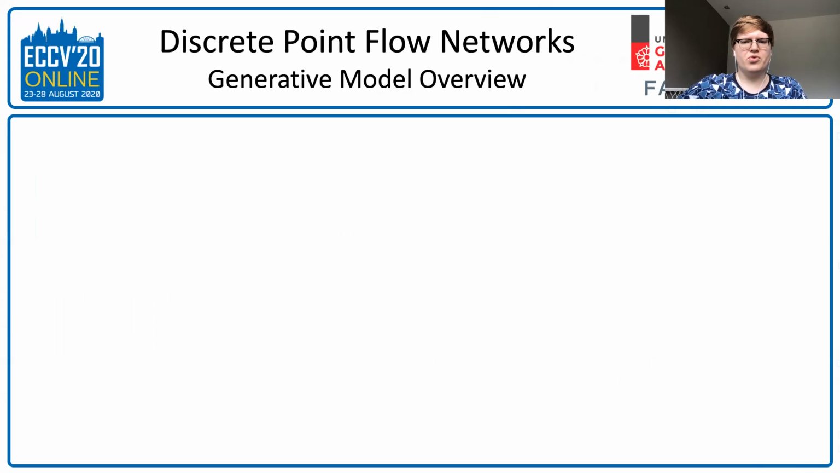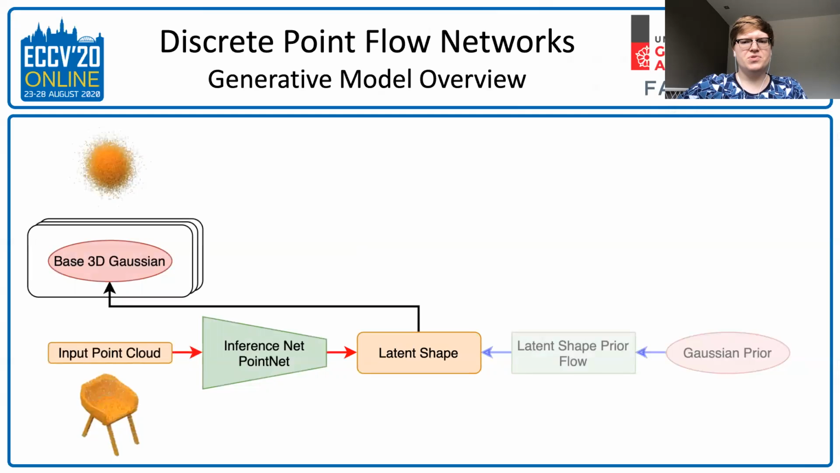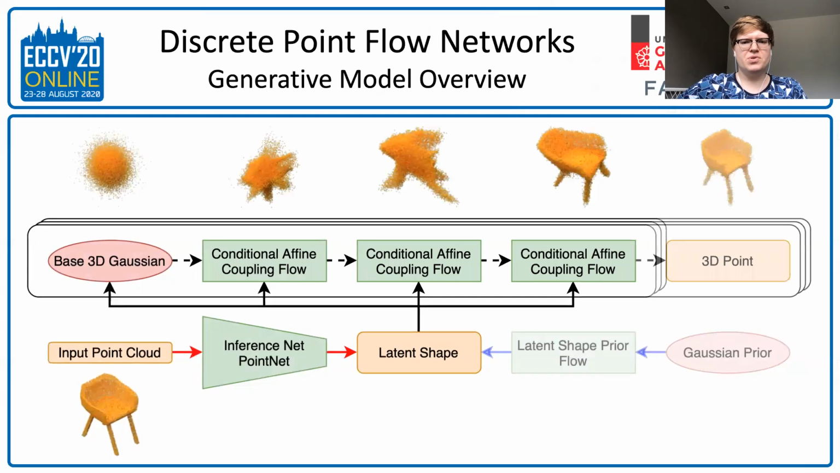Here we show an overview of our model. We predict approximate posterior distribution by a PointNet type inference network from an input point cloud. During training, samples from the posterior condition the base distribution of PointFlow and all the affine coupling transformations. The complete model is trained with the obtained variational lower bound for the log likelihood. During generation, conditioning uses samples from the latent shape prior.